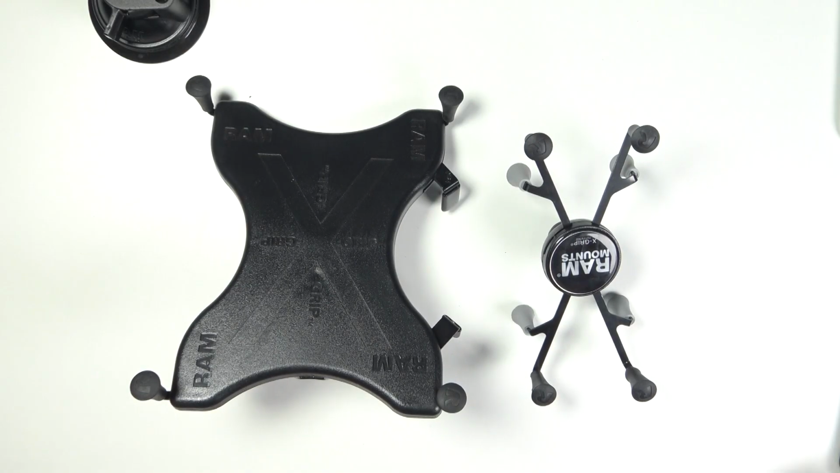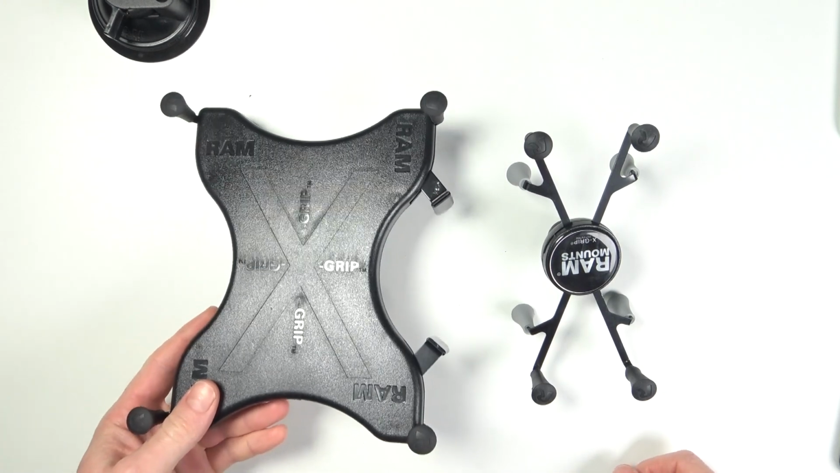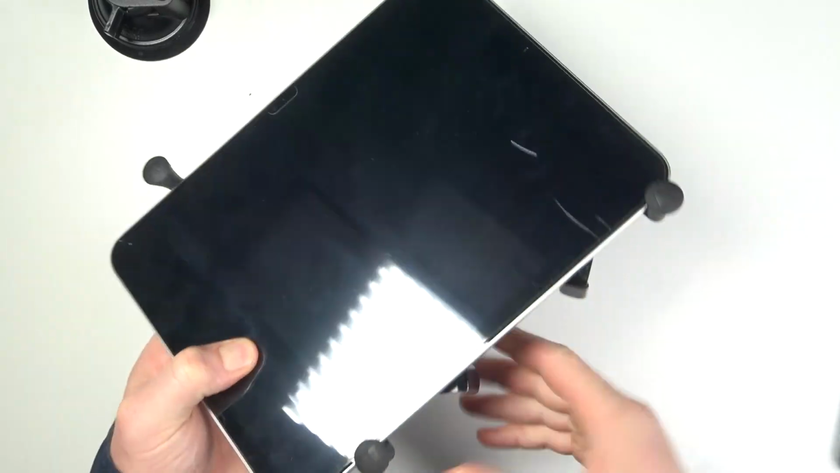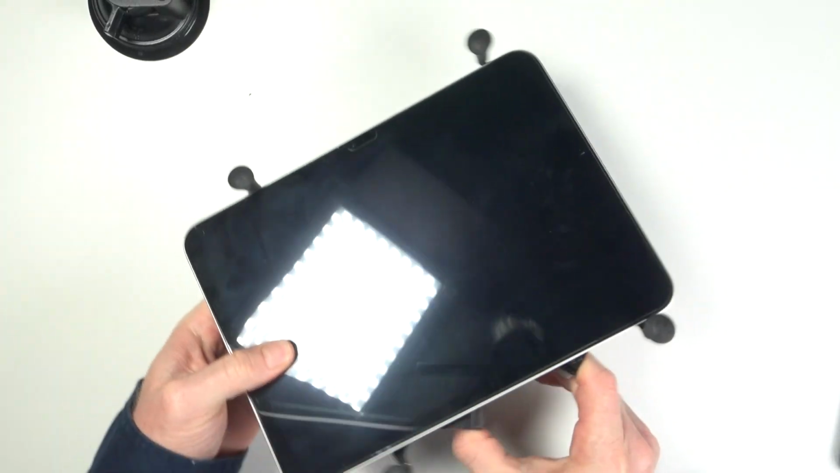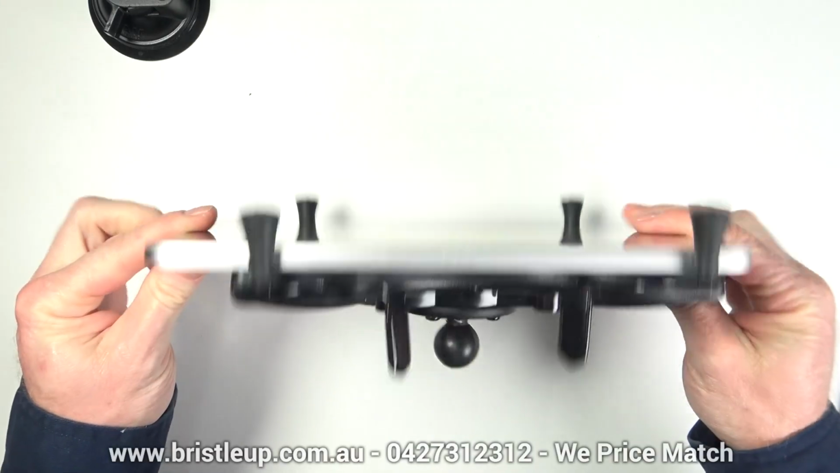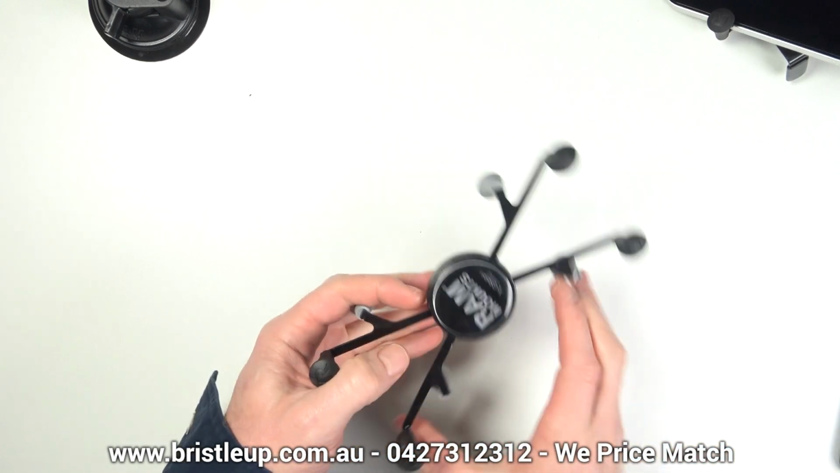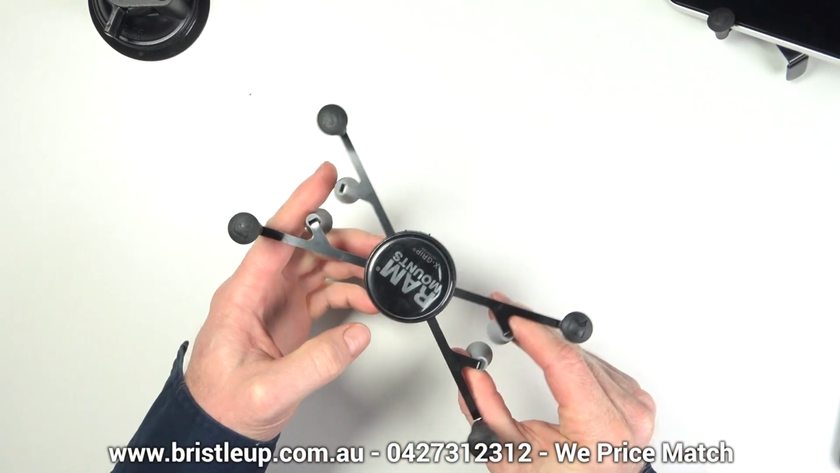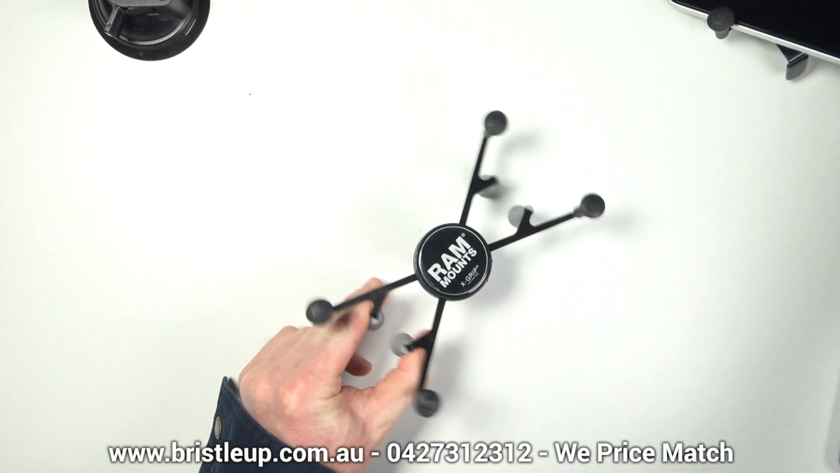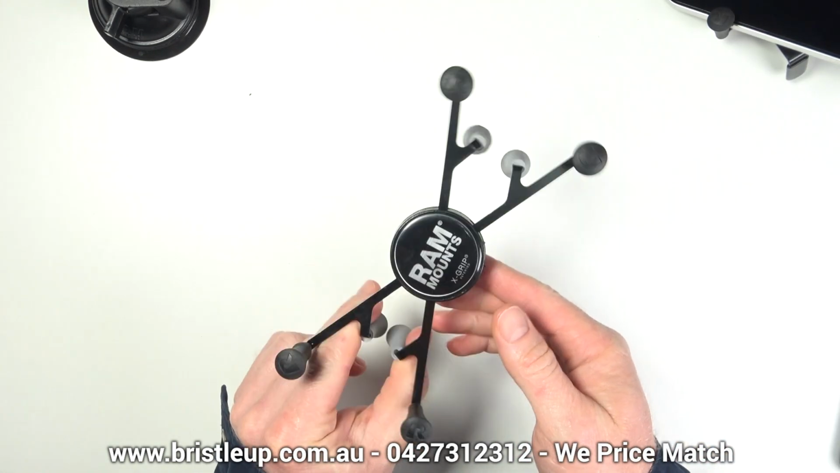By far the best mounts for holding your tablet are the X-grip mounts. There is a cradle option as well, but it's not universal and doesn't adjust its size as per the tablet shape properly. These X grips can be used with all the mounting methods we will discuss here. They do have some different sizing options for different sizes of tablets, but essentially you have one for the larger tablets and then a slightly different design for the smaller tablets.